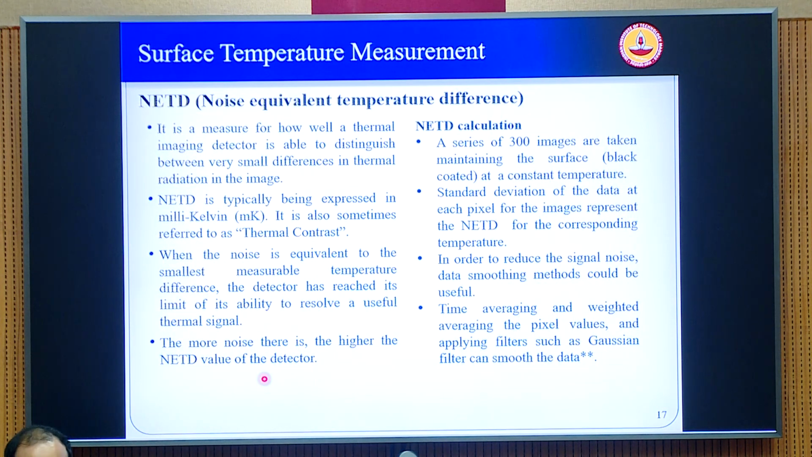The other important aspect of choosing IR cameras, which many of the students overlook, is the noise equivalent temperature difference, which is called the NETD. This is an indicator of the sensitivity of the camera. Suppose I have an isothermal surface, completely uniform, at, let us say, 300 Kelvin, and I use the IR camera, which has inherent sensitivity. Suppose instead of 300, I make one point 300.001 Kelvin. If the camera is sensitive enough, it should be able to show that this particular point is slightly different from the rest of the background.